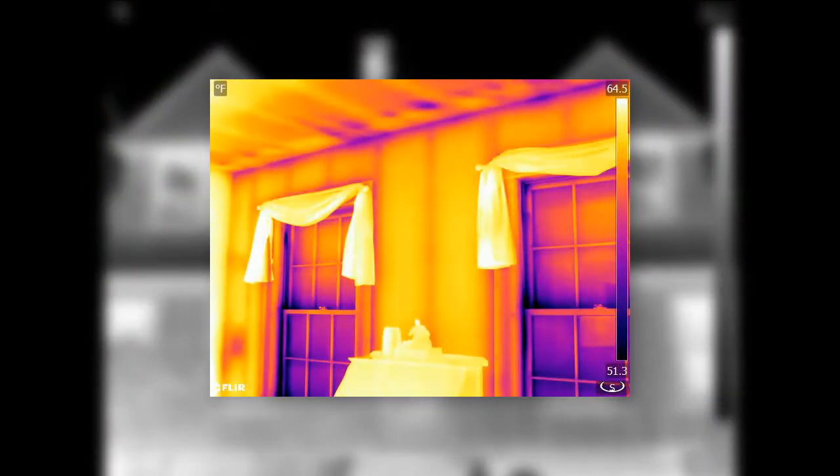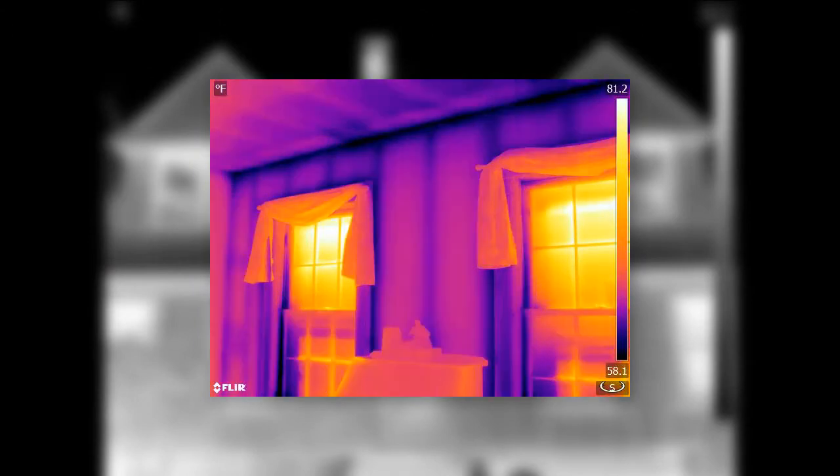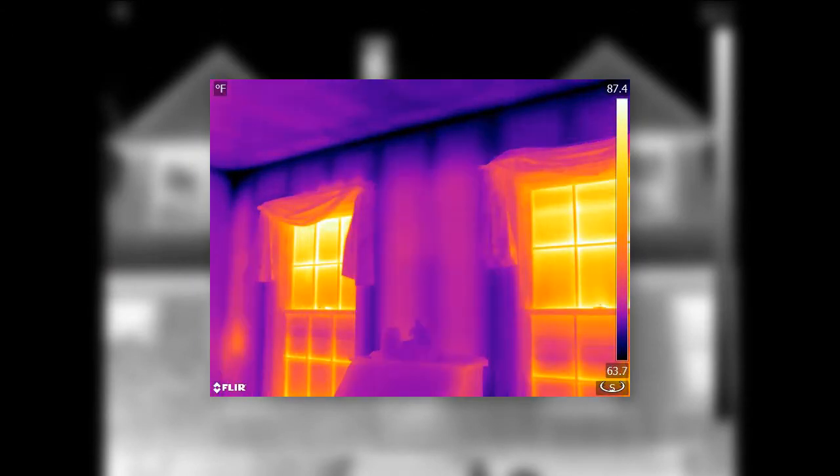Don't believe me? Well, check out this sequence of thermal images taken of a south-facing wall inside a single-family home in cold weather conditions. The house, a 1930s Cape construction, has a wood frame with what we believe to be fiberglass insulation in the walls.